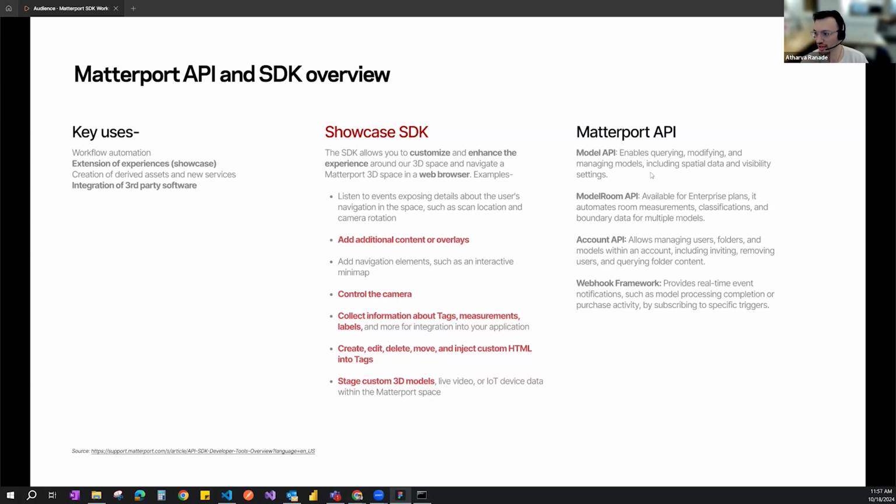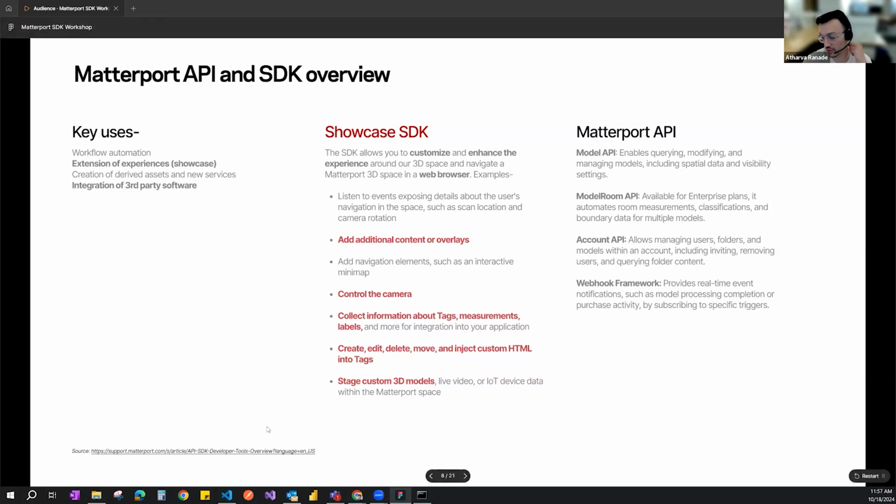And then there's a webhook that allows you to do real-time event notifications. If someone is processing your Matterport scan, or if a scan is stitched, or if it triggers any activity to send you emails or notifications, you can use a webhook to do that. And all of this is present in the documentation, which we will be going over soon.